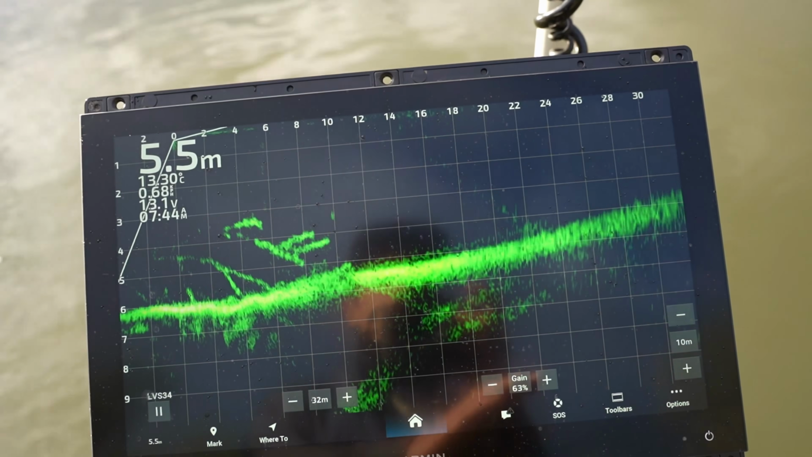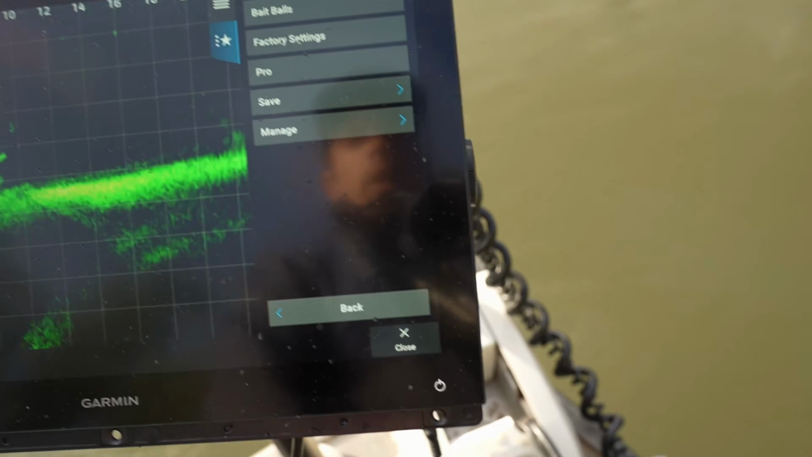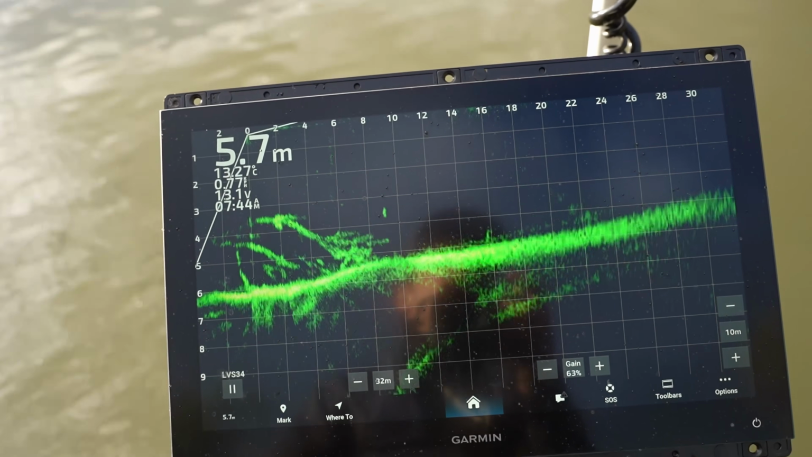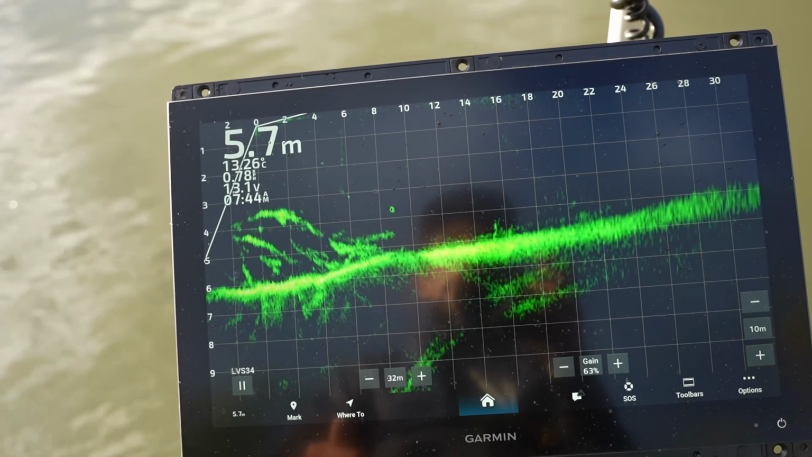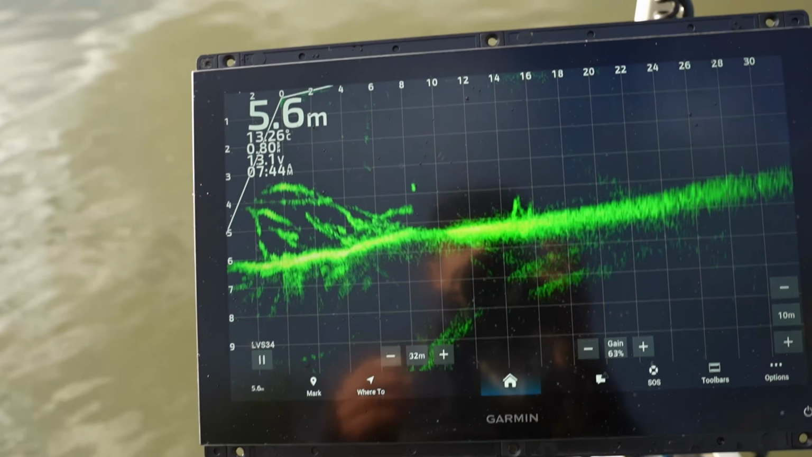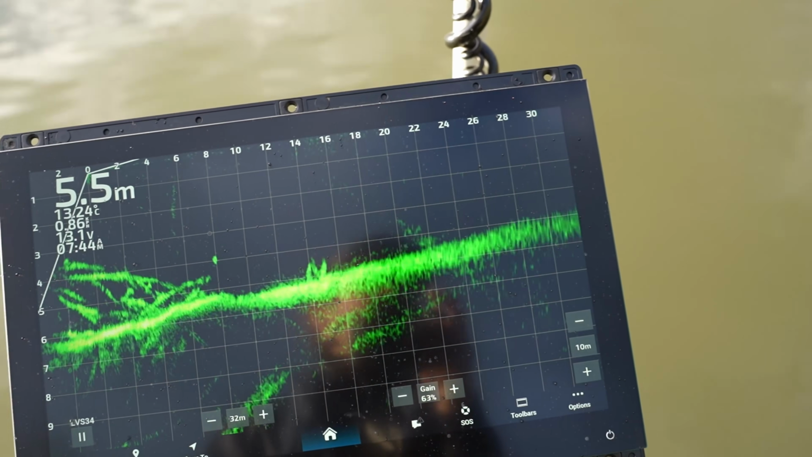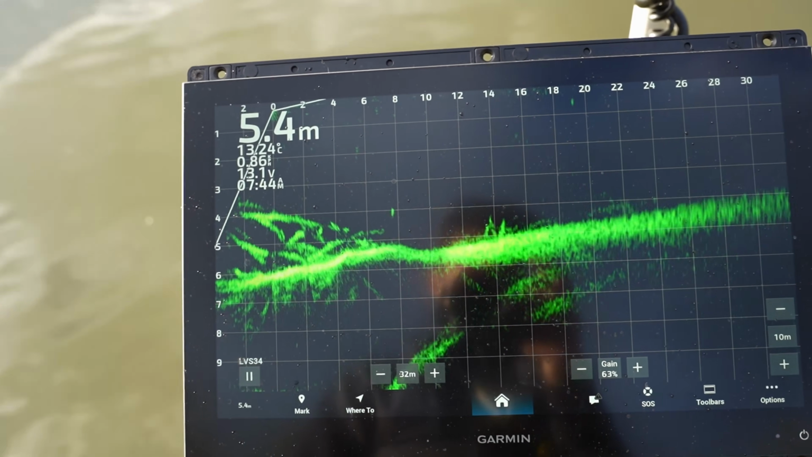I also use this green color palette just because it shows up really well at night. I can have my brightness right down low and you can still see this green color palette, which I really like. And then when you bring it right up during the day and it's super sunny, you can still see the screen awesome as well. So that's just another little change I make, but you can really choose whatever color you like yourself.